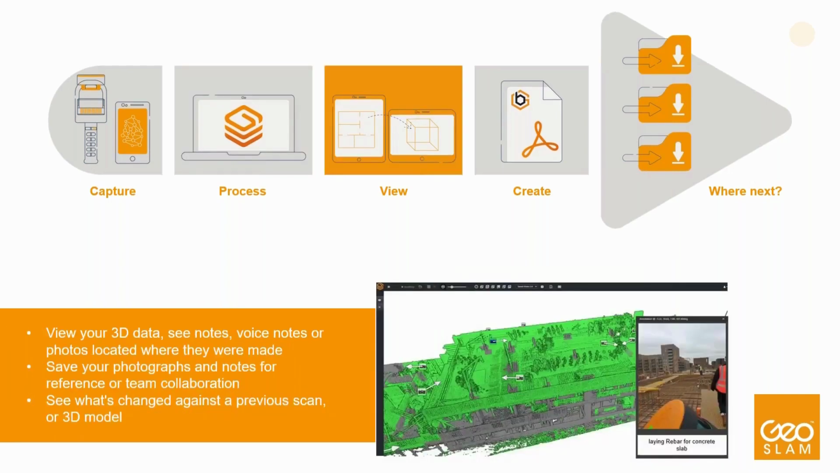Once the registration is complete, you're able to view all of the scans and comparisons within the Connect viewer. You can also take a look at the photos and notes that you've taken. If you look at that image as well, we've got a direction via the arrow that shows you the direction the camera was pointing when it took that image.